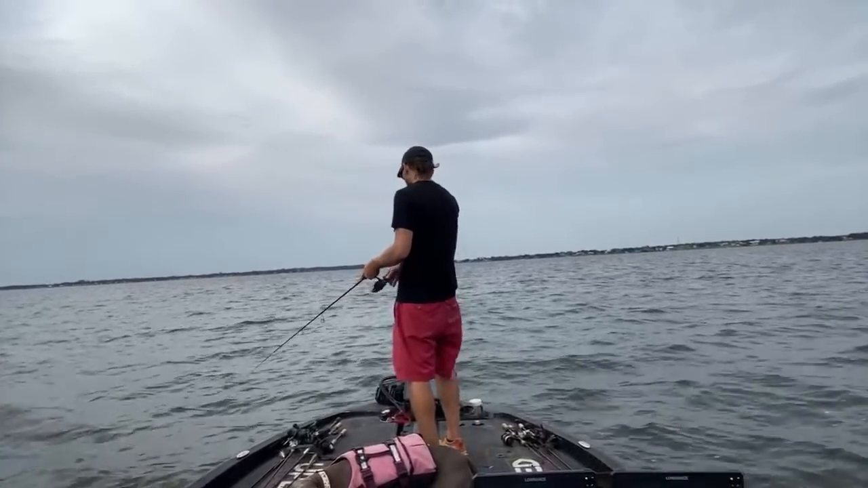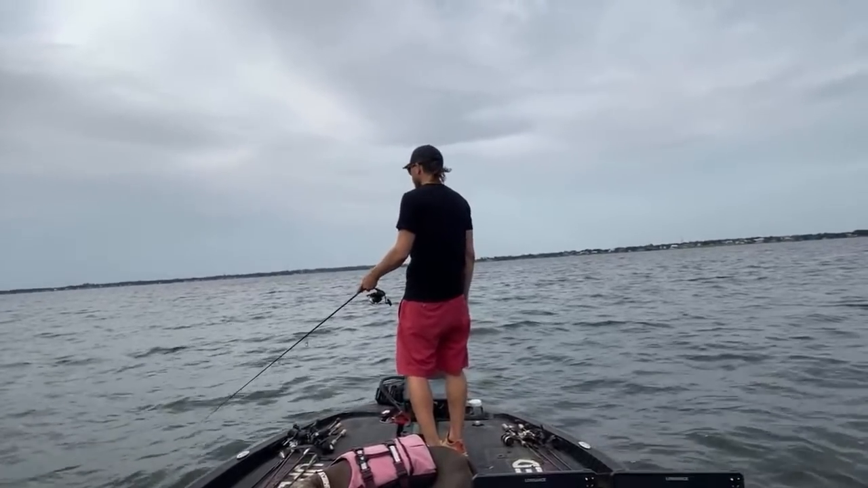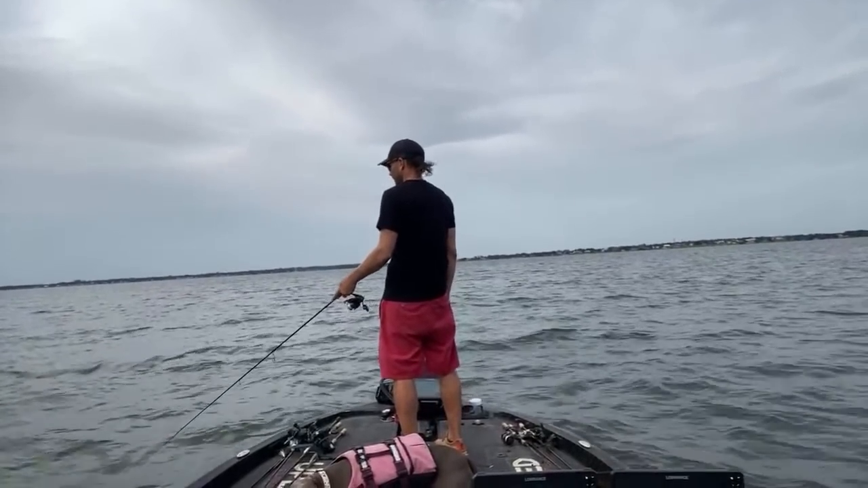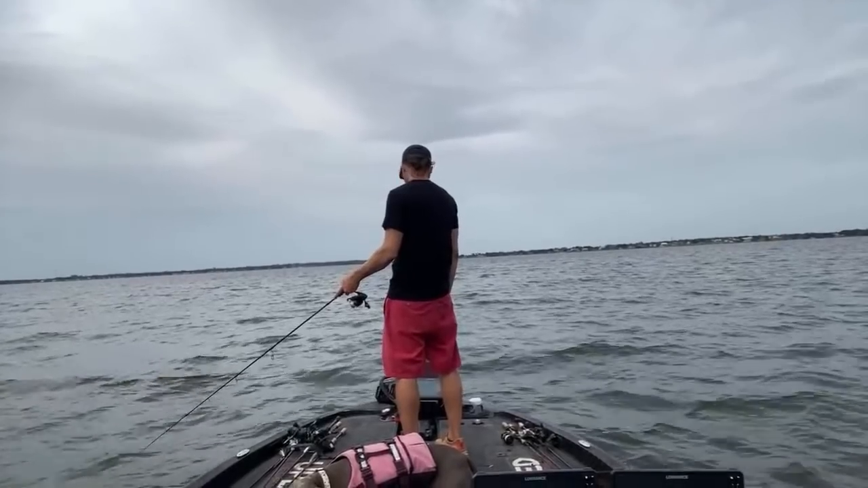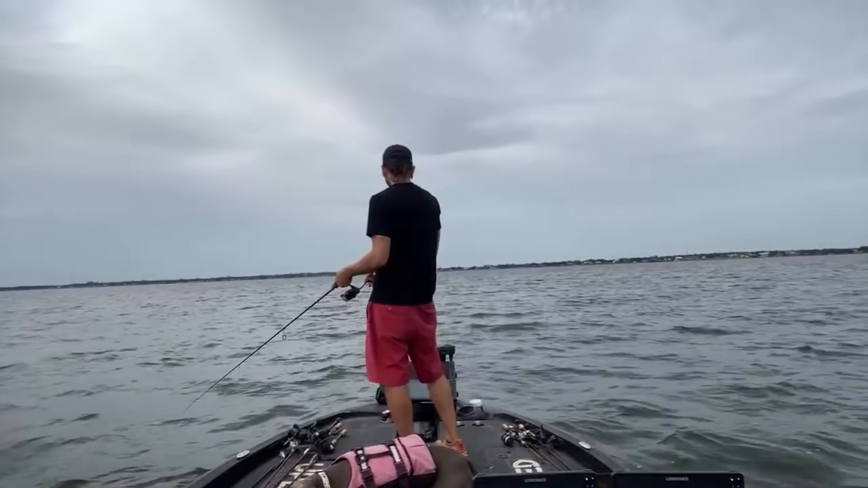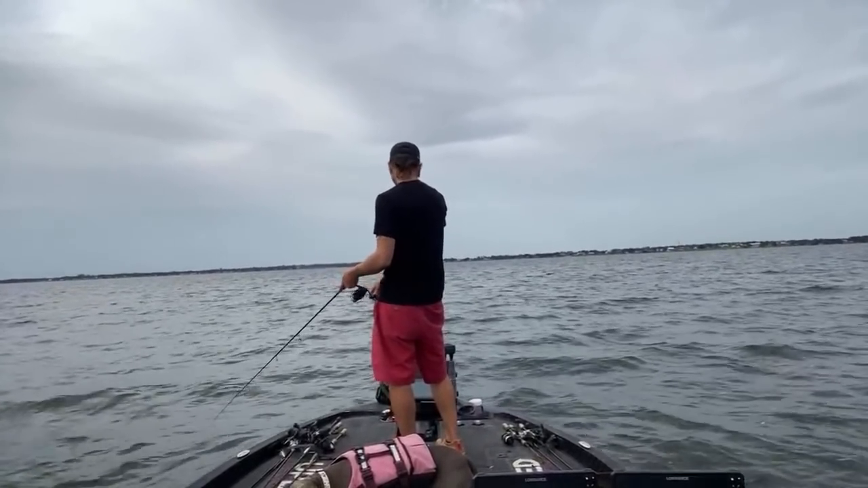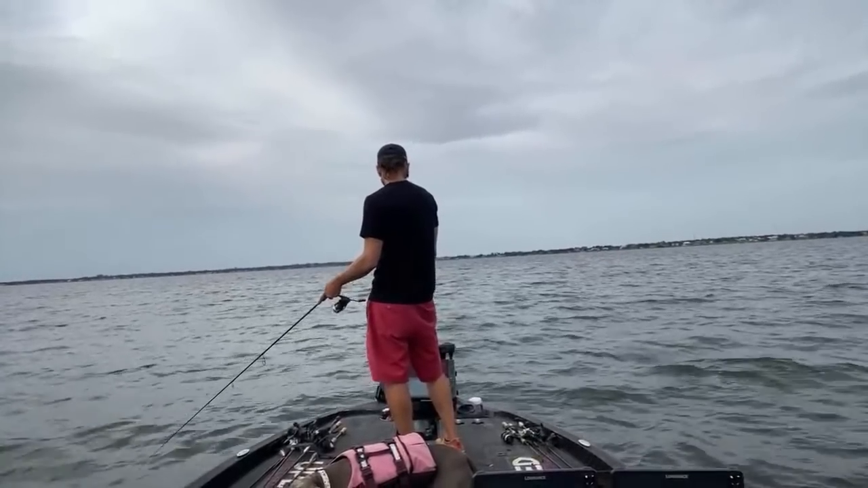It's not a total cheat. It definitely gives you a lot more confidence to sit on something like this and pick it apart and nibble at it. But if I sat on these fish for 10 minutes and I didn't get a bite, I'd skedaddle. I won't screw with them.